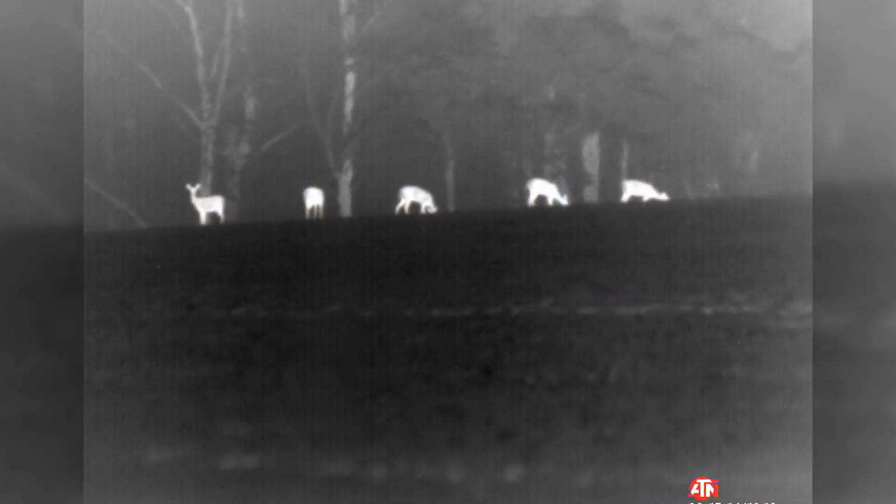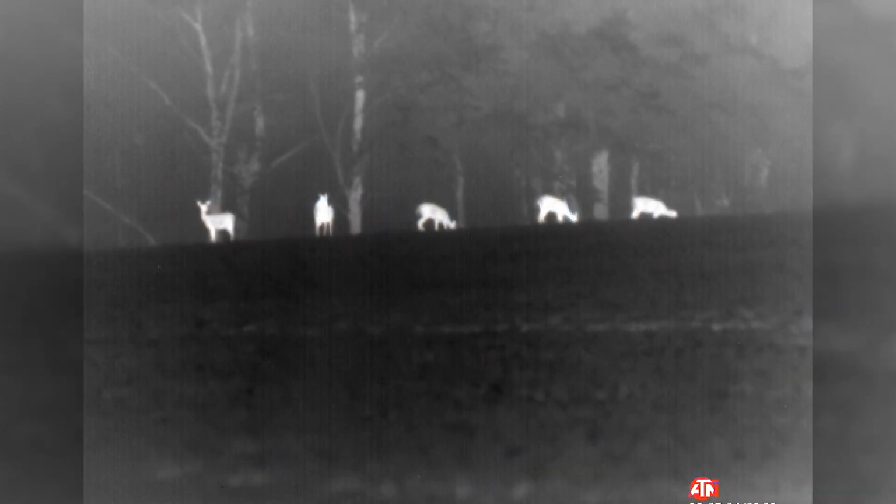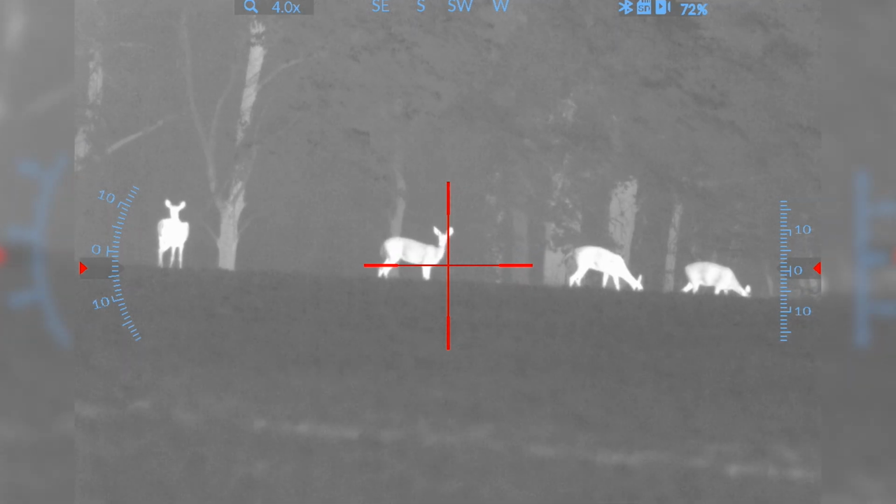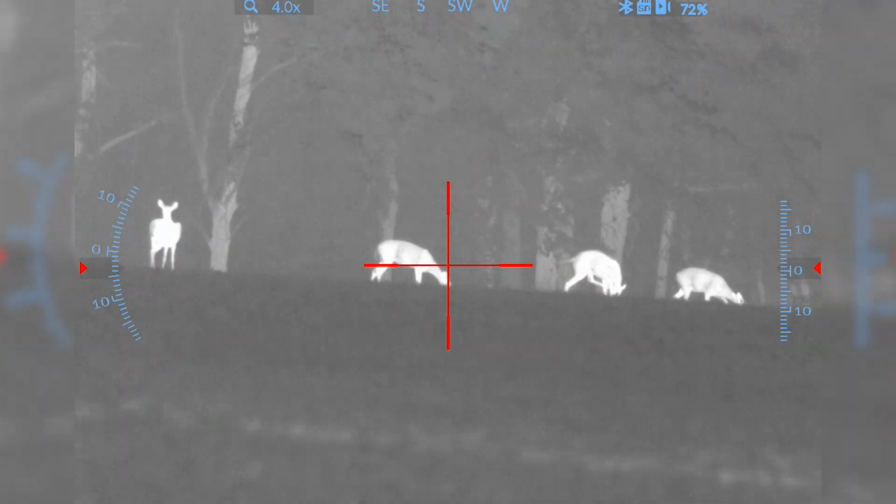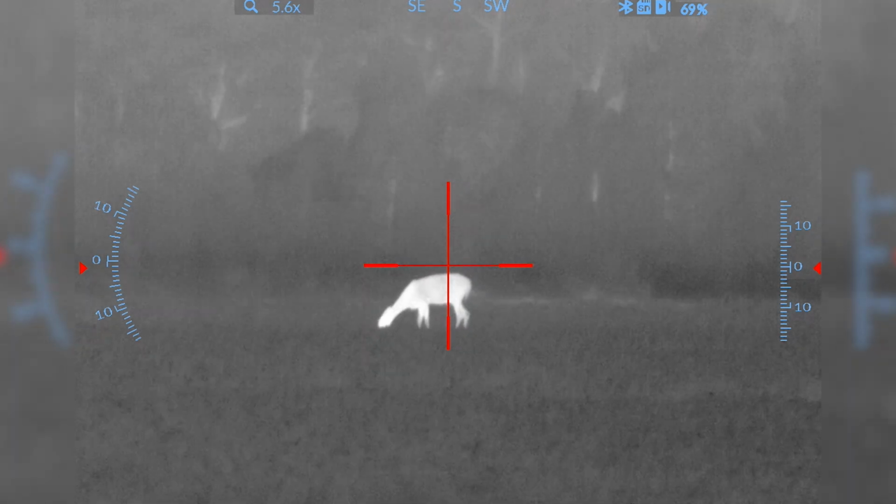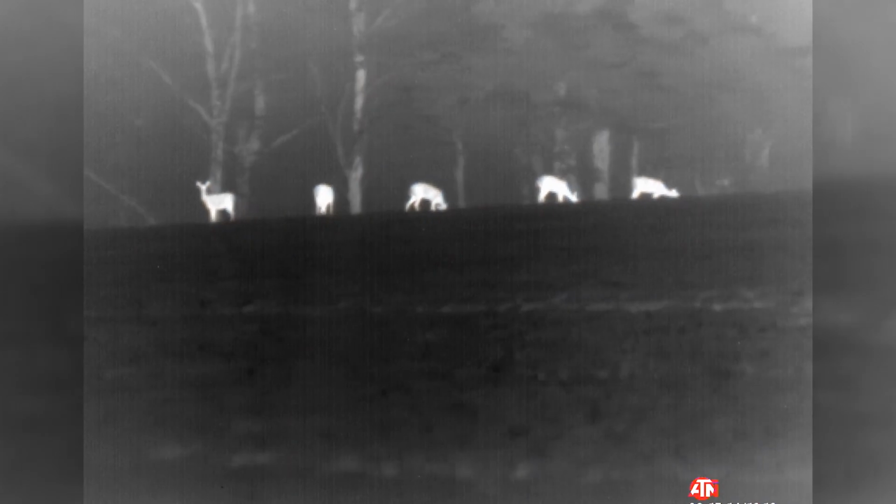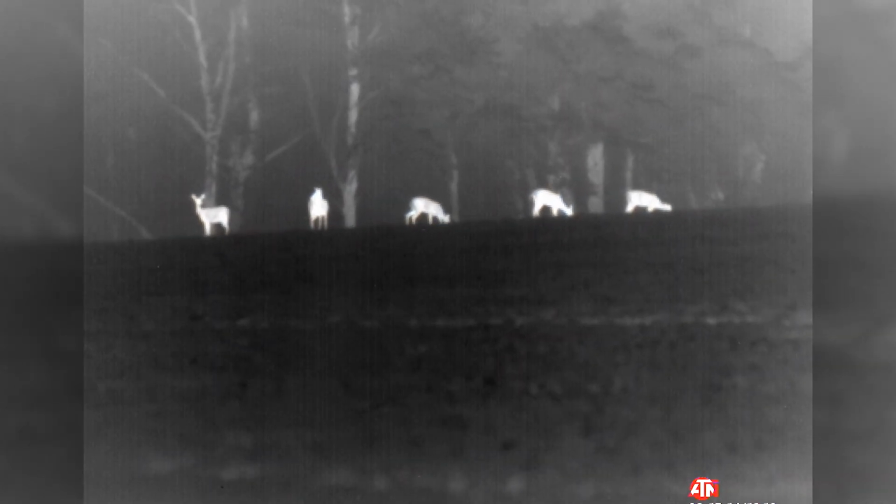Well, me and Trent rolled down to Georgia with a couple of ATN thermal binoculars, as well as an ATN Thor 5 thermal scopes. Well, the deer in certain areas in Georgia have become so destructive on some of these agriculture fields that it's literally costing hundreds of millions of dollars around the state. So they came up with a plan to not hurt the deer herd, but this program gave farmers in Georgia the option to get these deer out of their fields and stop some of the huge economic impact that they're causing to agriculture in the state of Georgia. And it also helped out people that could utilize some healthy, good venison.